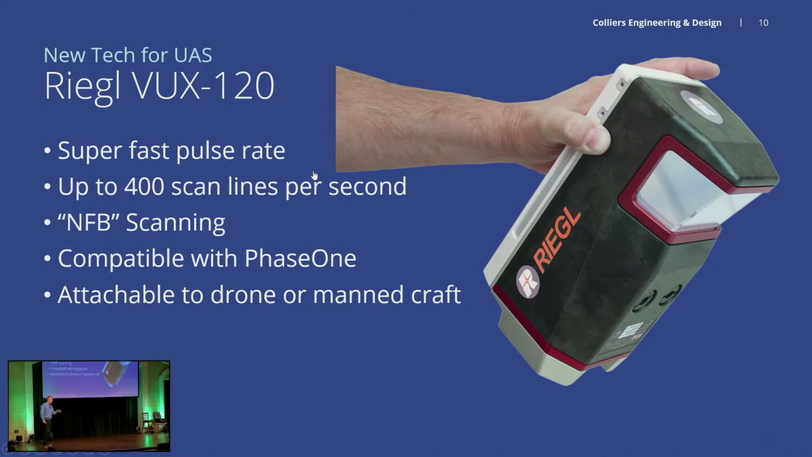We're super excited because you're just going to spend less time flying, right? If you can get that much coverage, our missions are shorter, we're collecting more data faster, and we can basically do more in a given mission. This is compatible with the Phase 1. So you saw that gimbal with the camera. You can imagine mounted to the back of that will be this instrument, and all of that is under 55 pounds.